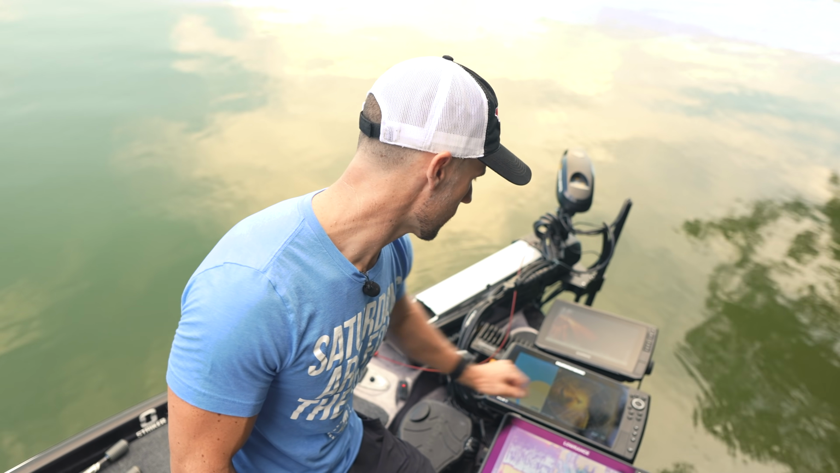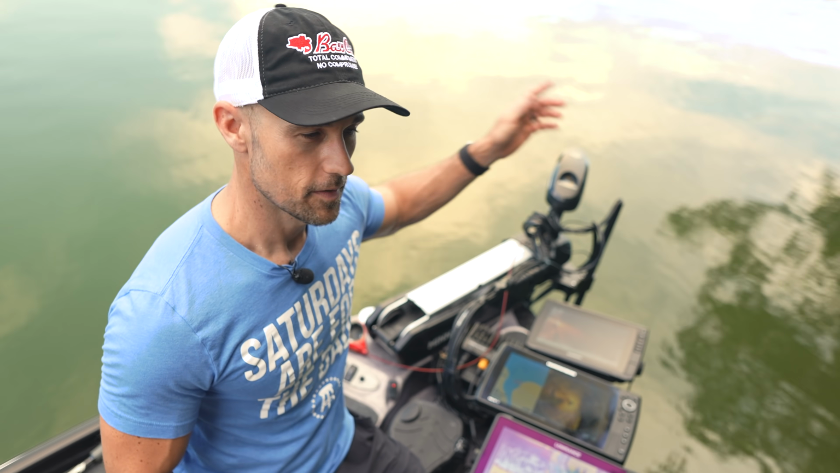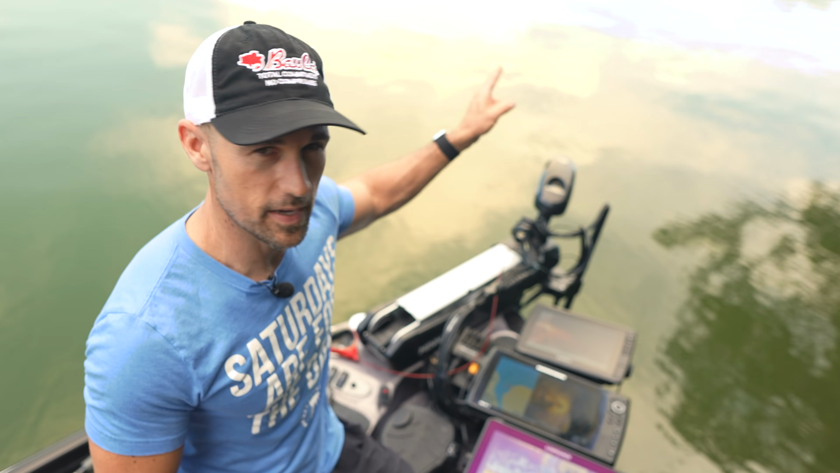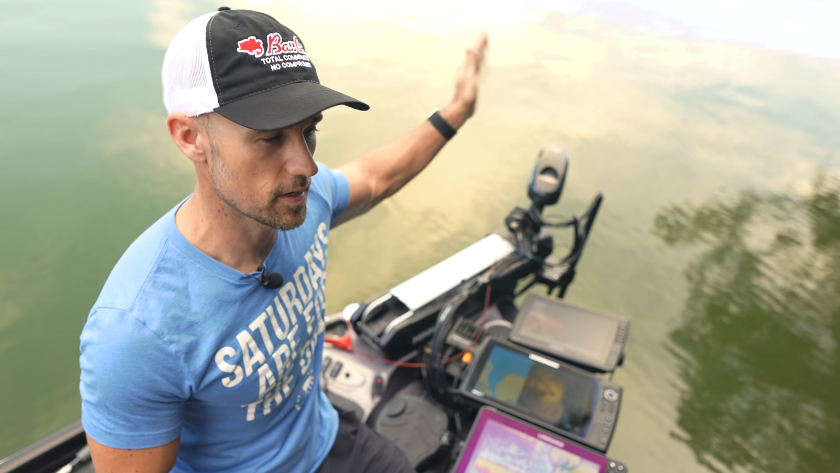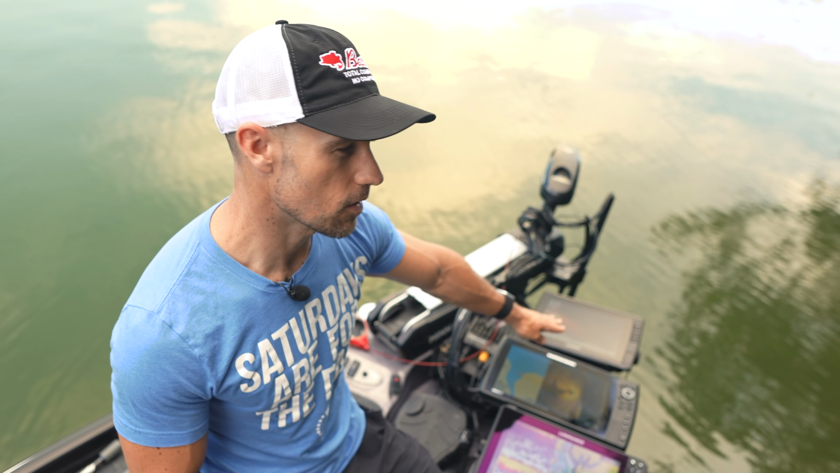Now, if you see a stump there and then you scan around and you see a fish next to that stump, now you're going to really pay attention to make sure you hit that stump or hit real close to that stump, because you're like, oh, there's something there, I can see it. A lot of times you can see that fish on there.